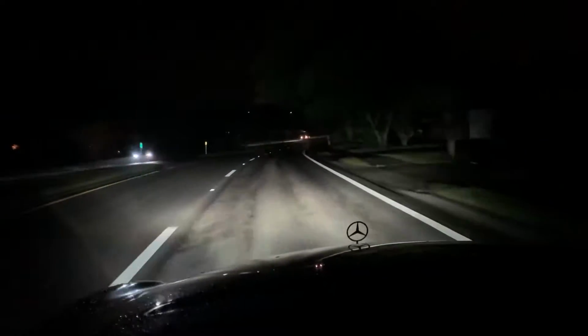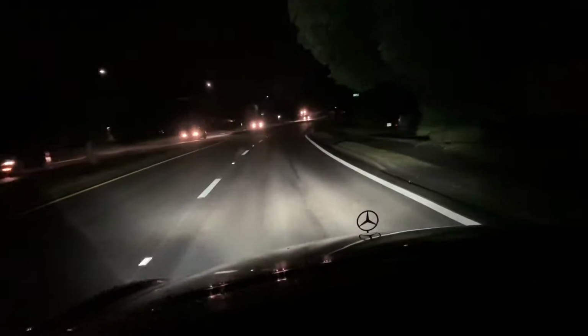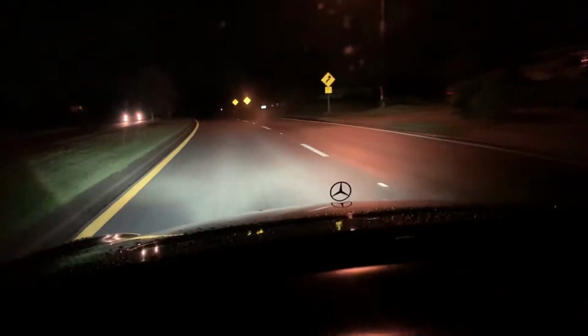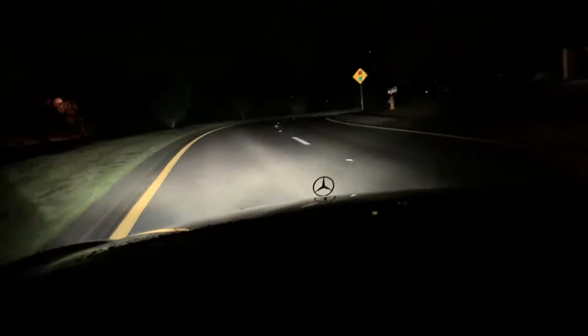Obviously it's not gonna look as good as a real authentic HID projector, because this is the halogen projectors. But I mean, it's better than just using the regular halogen bulbs. But yeah, it's pretty good. It's way brighter.